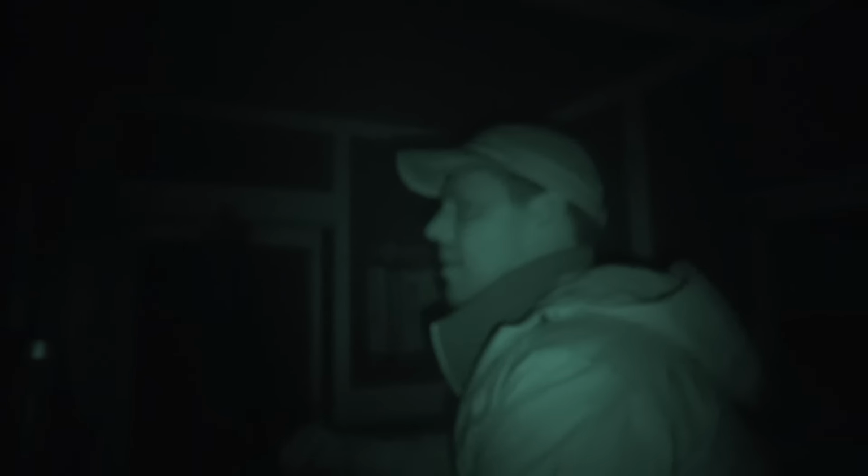The boar fled into thick cover, a dense tangle of hawthorn and blackthorn. I call a hunting buddy to join me in the search. We try to make our way in, but the brush is too tight, visibility too poor.